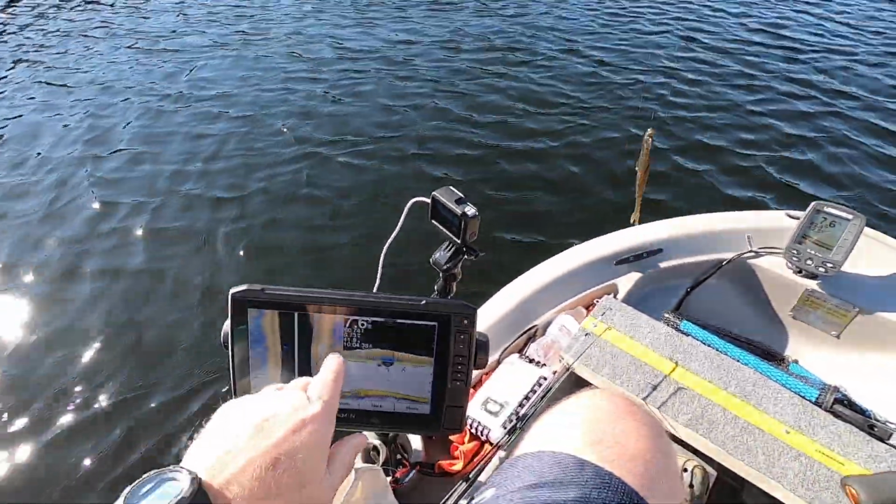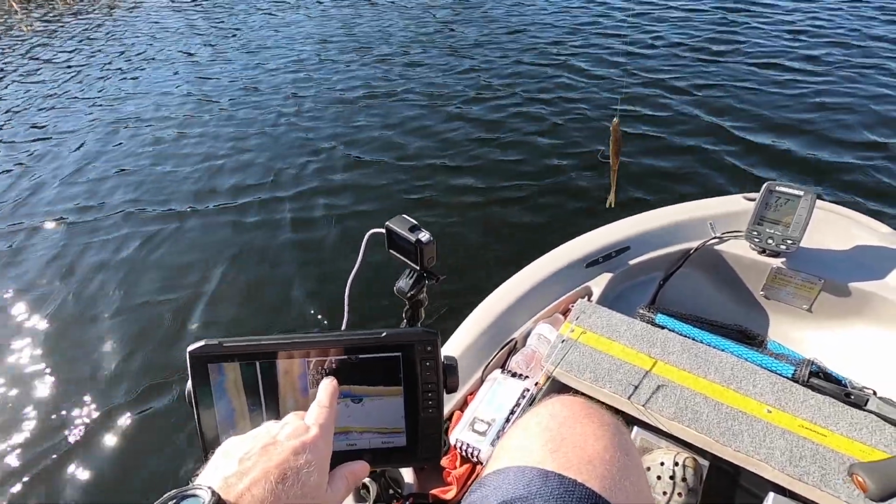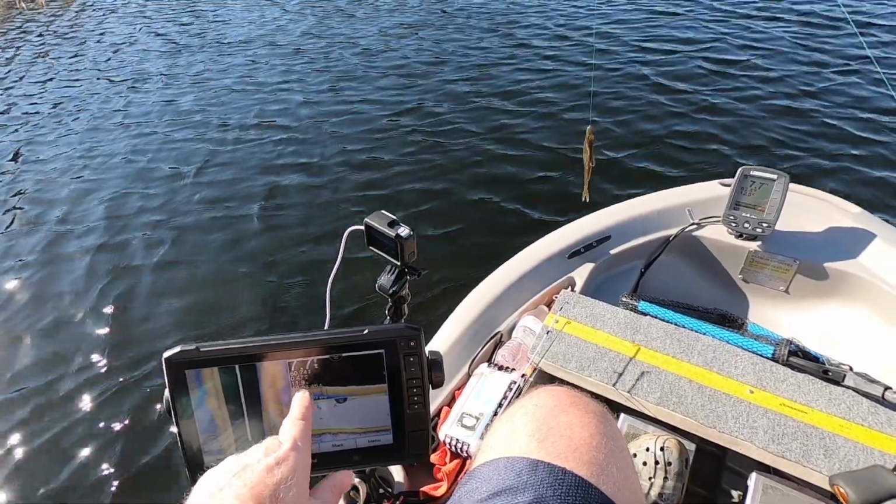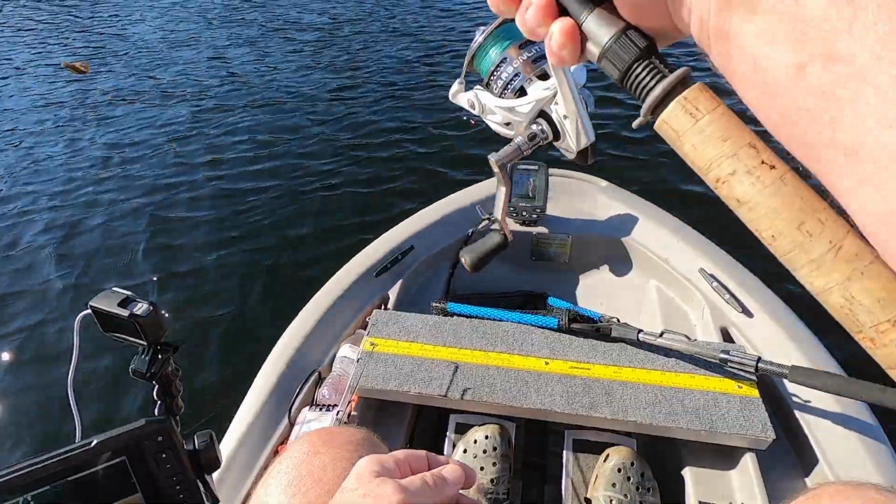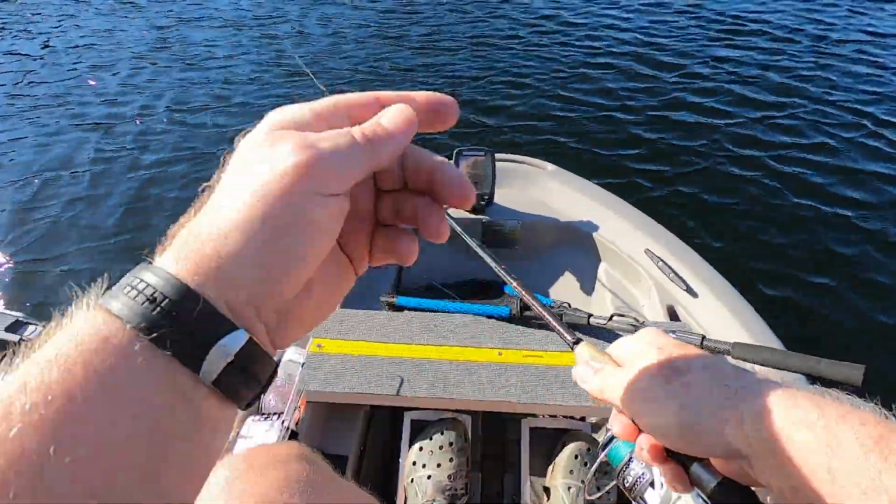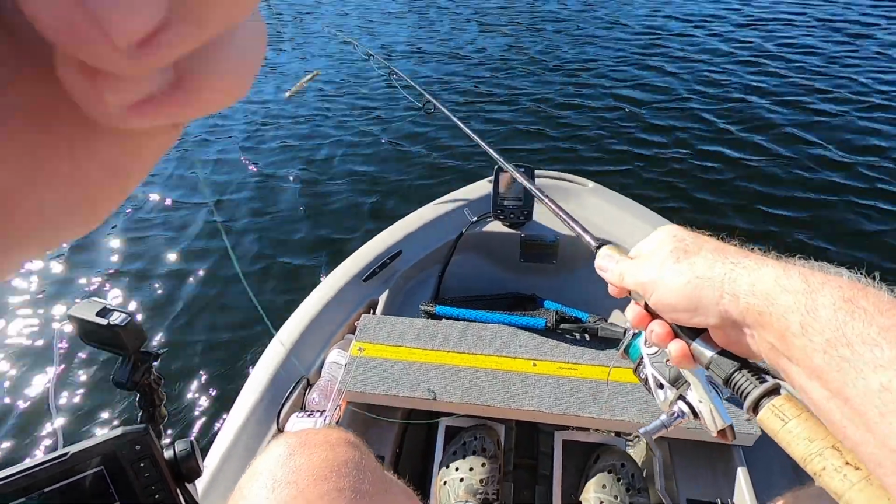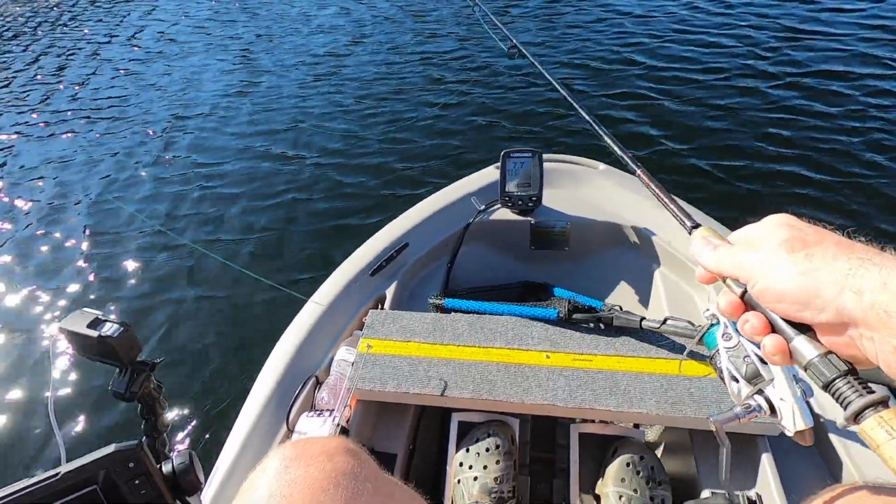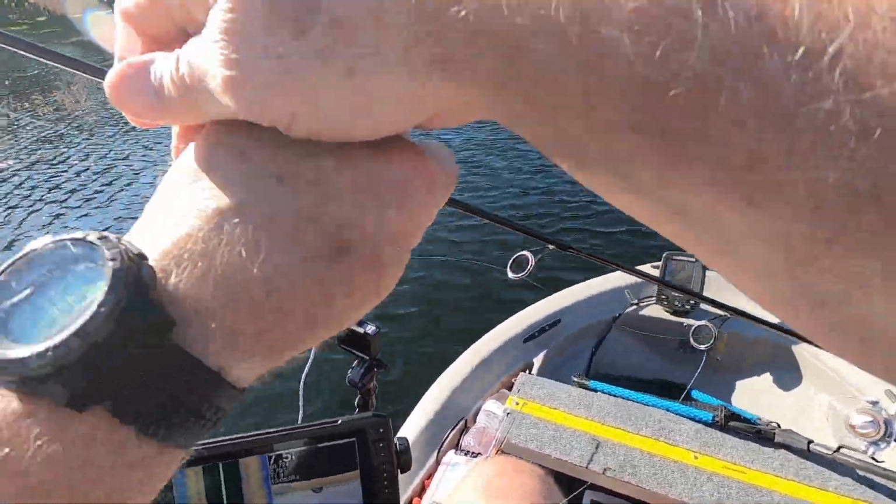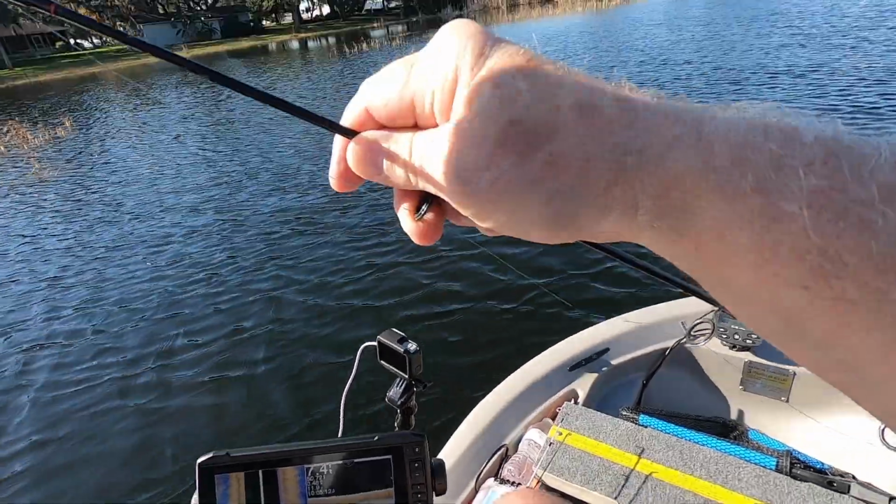The water temperature is 60.74 degrees. It's still pretty cool. It's been a warm week and it's trending to get warmer all week long, but because it was nice the last couple of days, I expected the water temperature to be a little bit warmer than it is now. That's the way it is. We're going to have to live with it. But the fish should start to come into the shallows to spawn here soon.